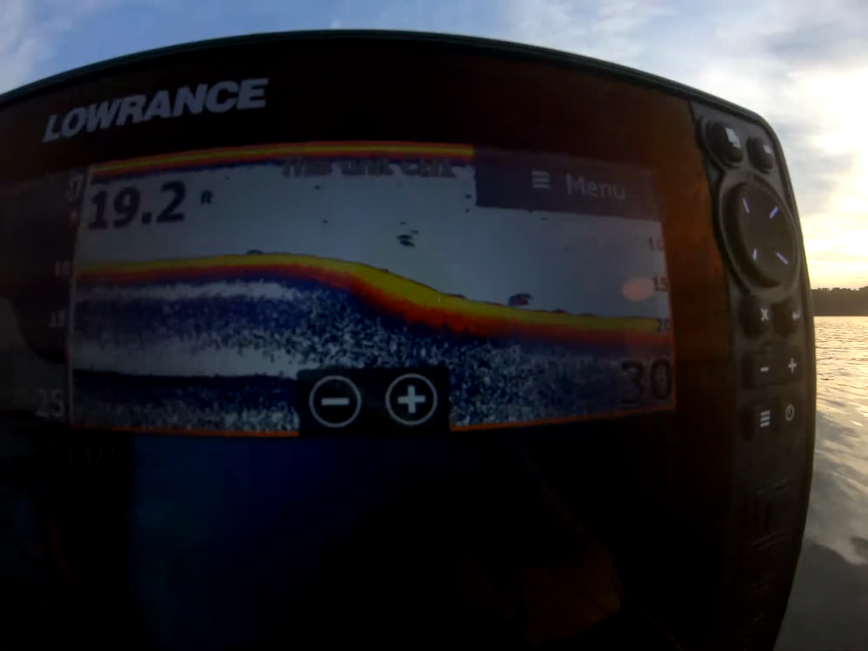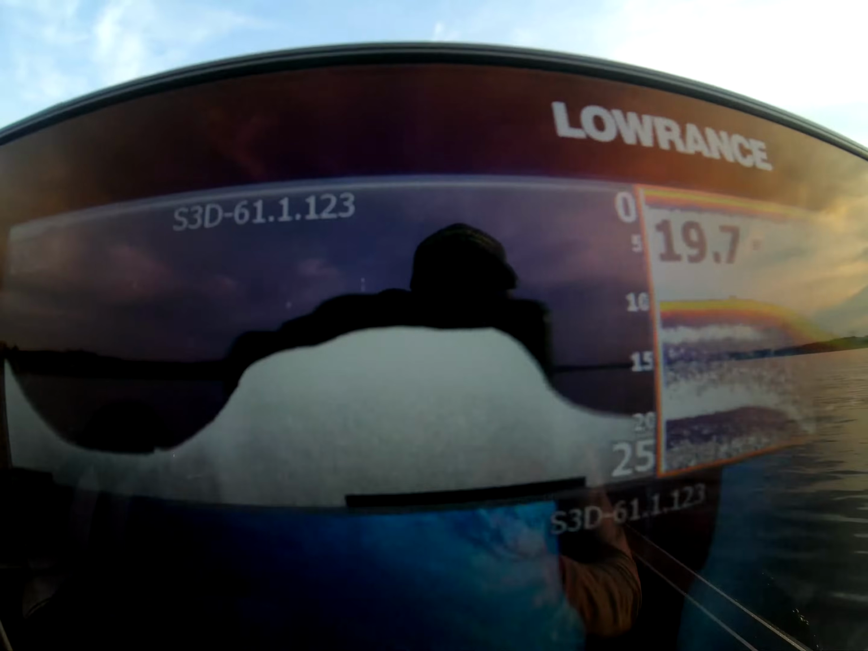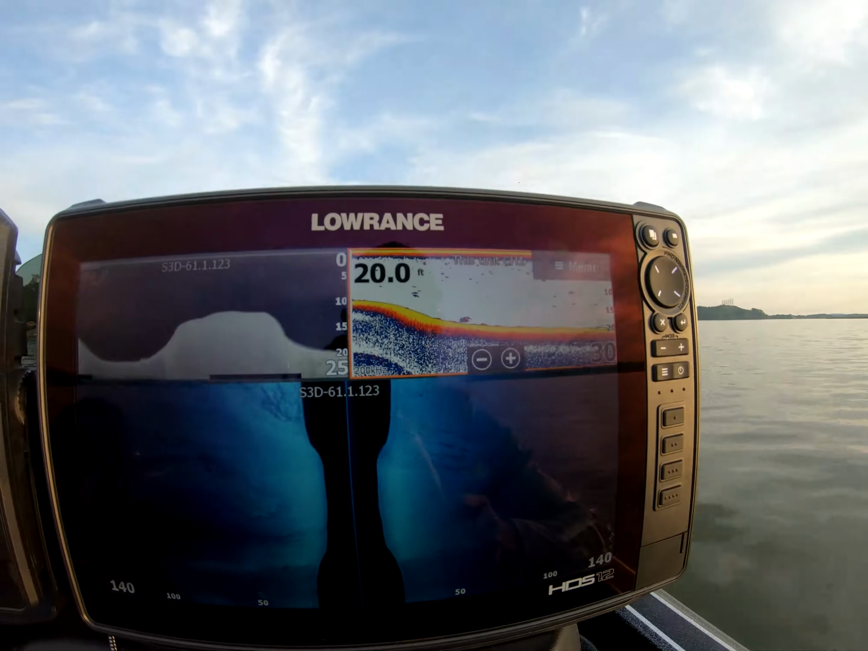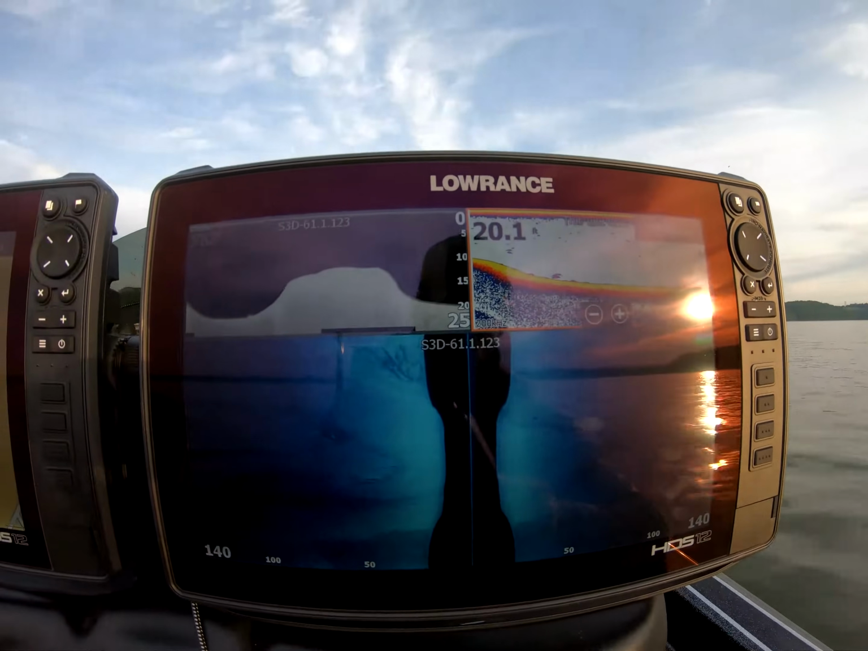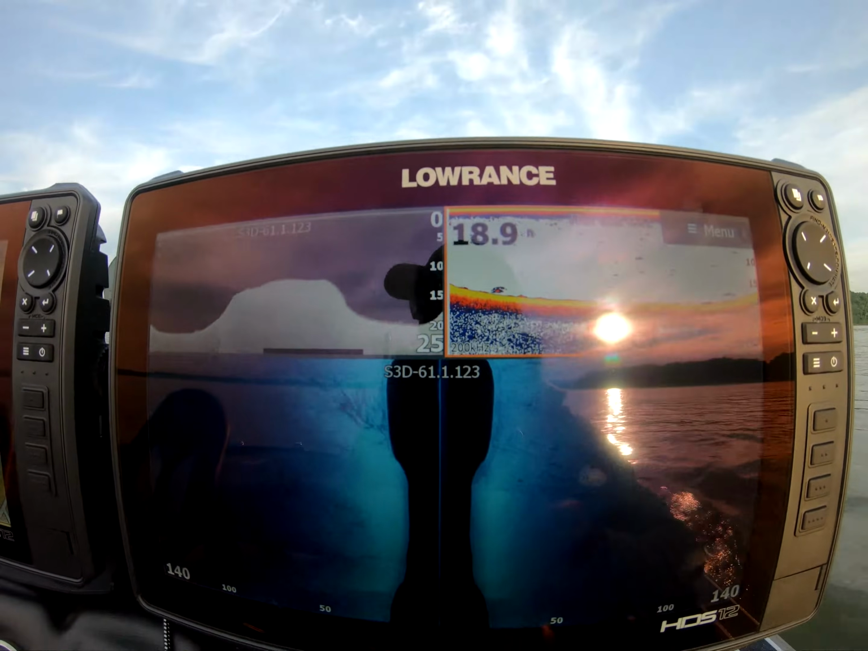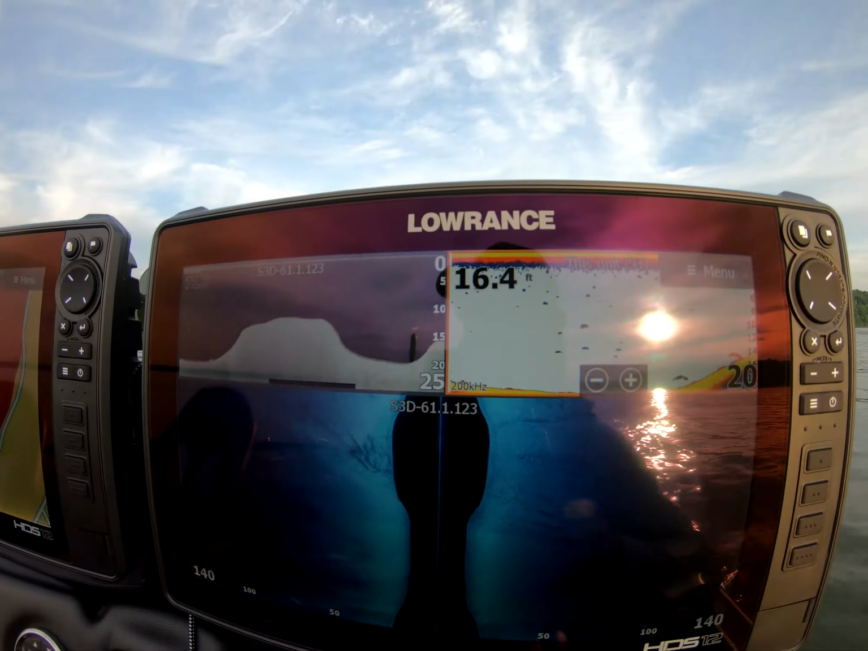And that just lets those fish pop out really well. I mean, as you can see, we've been going over some fish. Not a big group of them. They've just been kind of scattered here and there. Honestly, in my opinion, those are probably catfish that are just out here roaming around. But we should be able to find something here on this point.